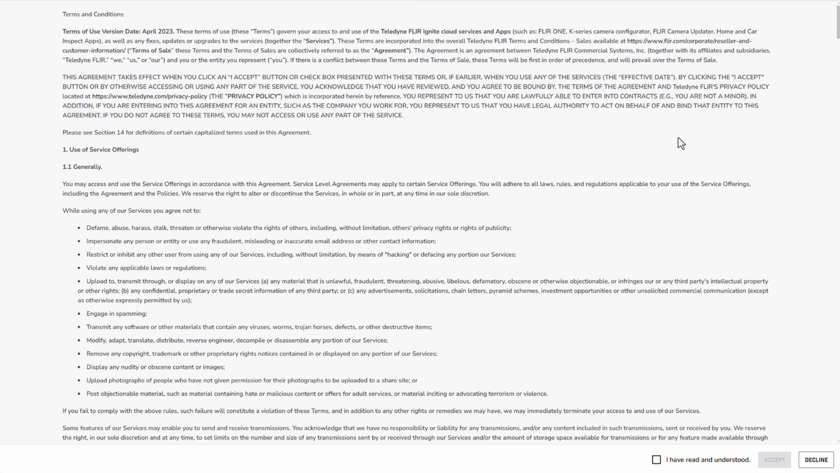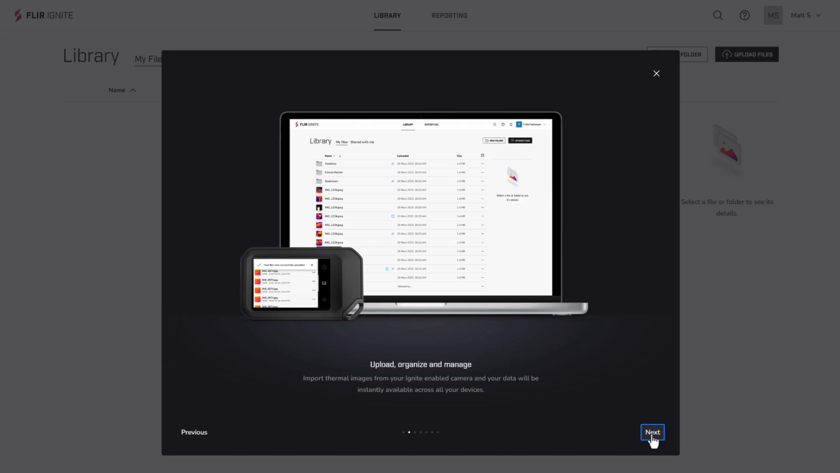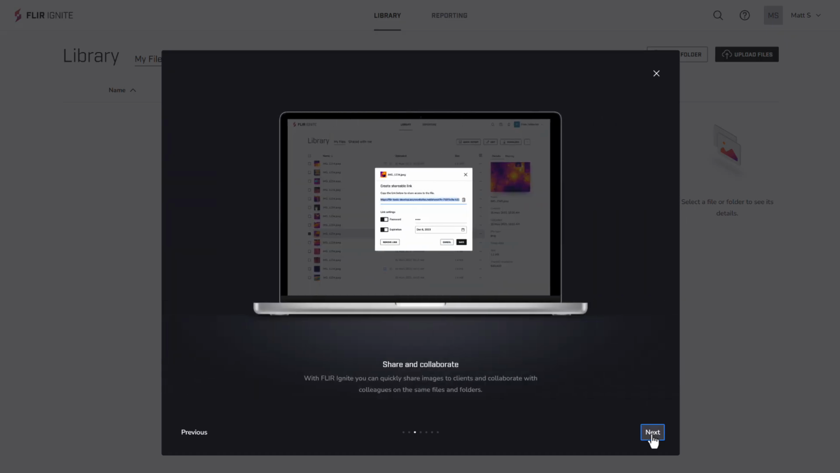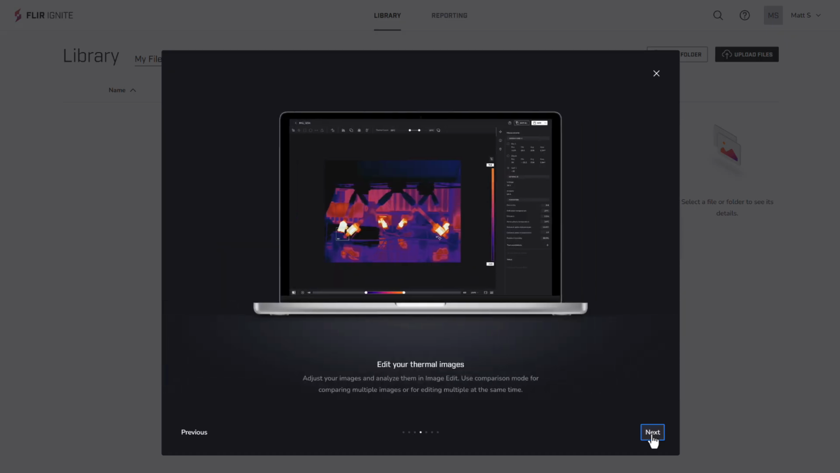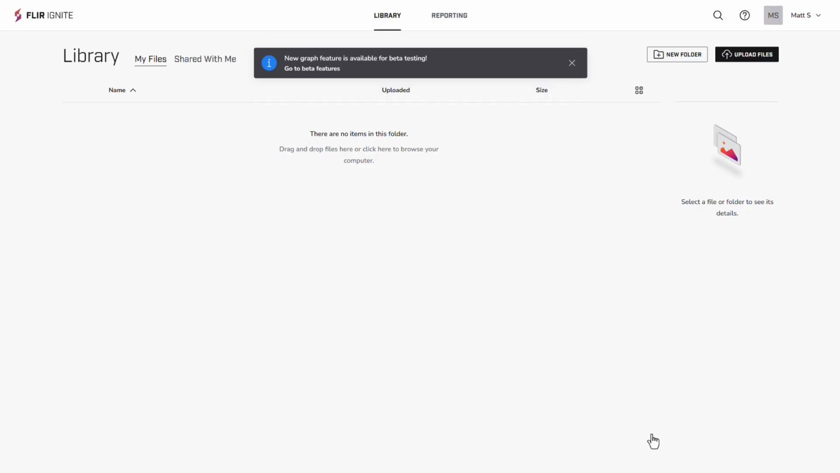After reviewing the terms and conditions and acknowledging that you've read them, follow the prompts that introduce you to Ignite and its many features. Now, Ignite offers a lot, so we'll be covering more of that in another tutorial. For now, just make sure to get your account established so that we can connect your camera.